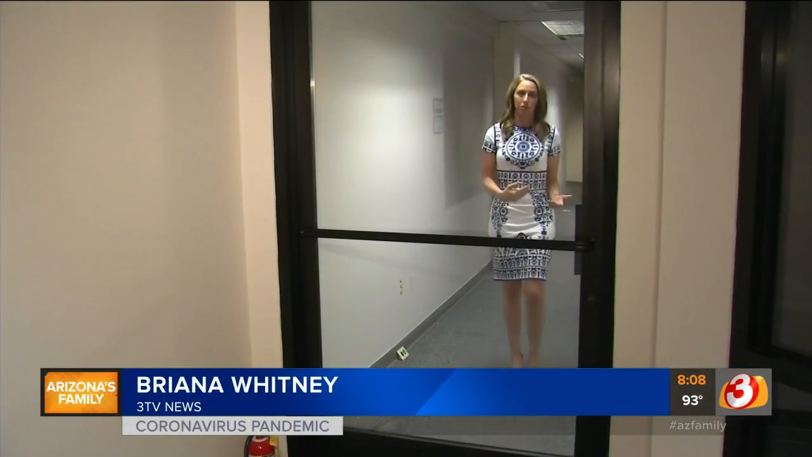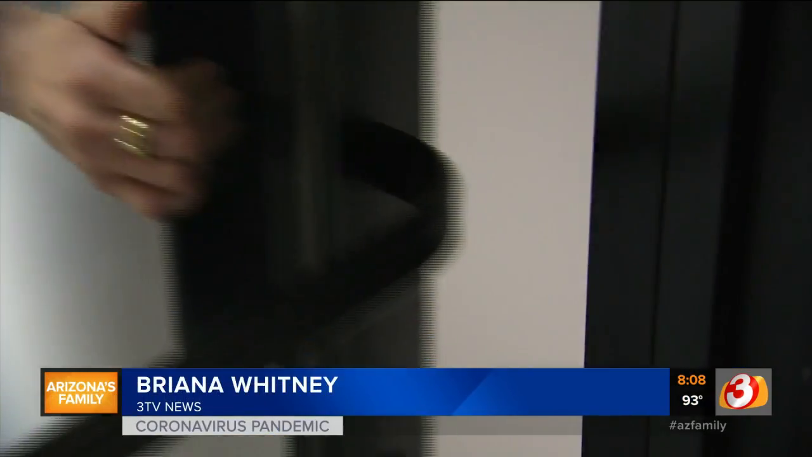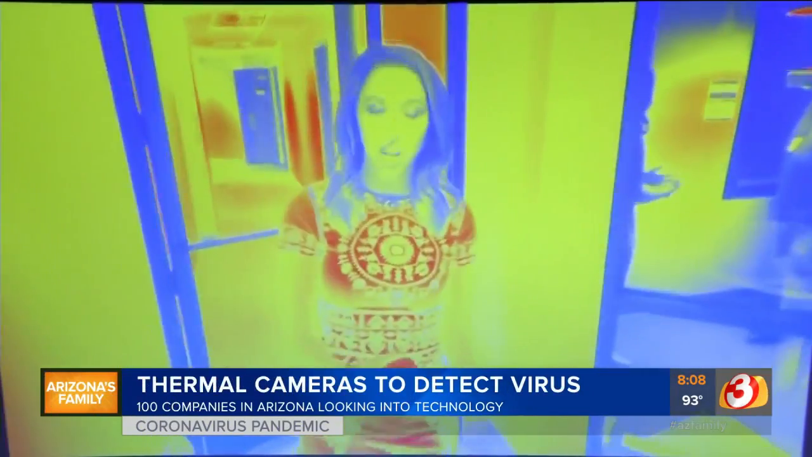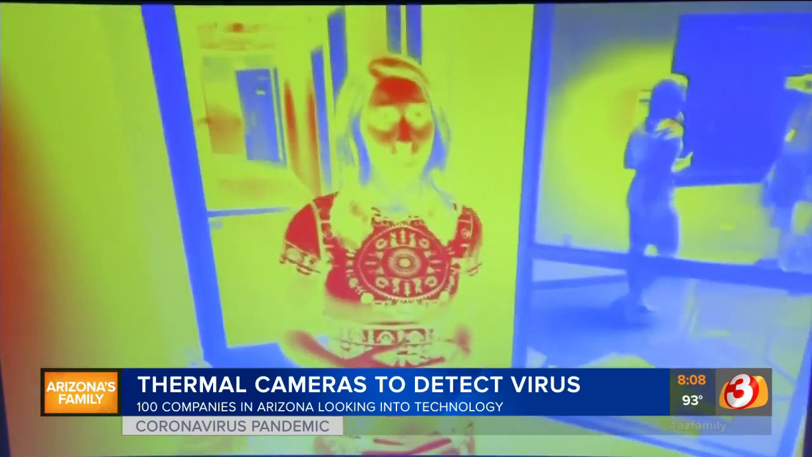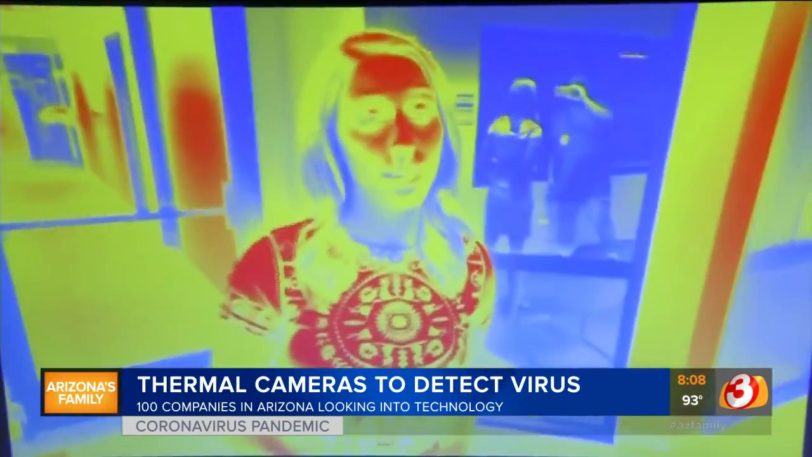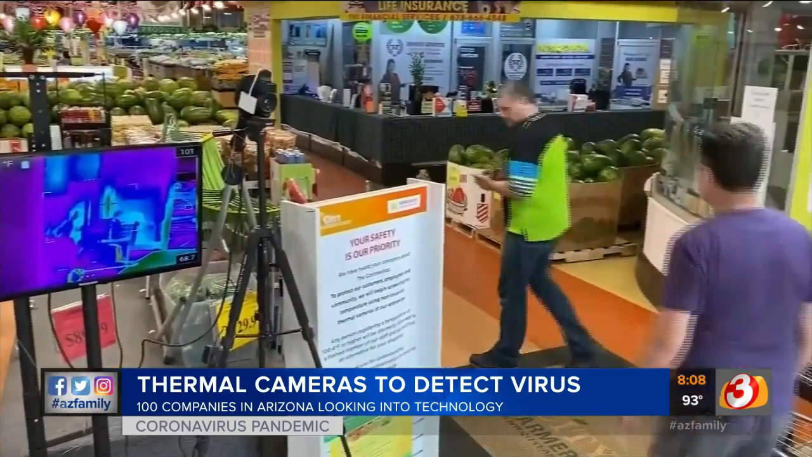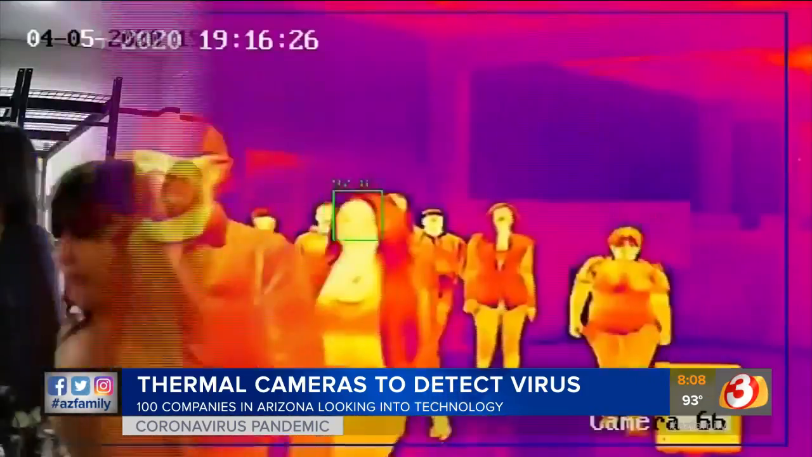Could this be our new normal? Walking into a building and having a thermal camera reading our body temperature as a precaution before we're allowed in. It's something many companies are looking at turning to, and something you could see here in Arizona. Your new normal in public could look a lot more colorful.